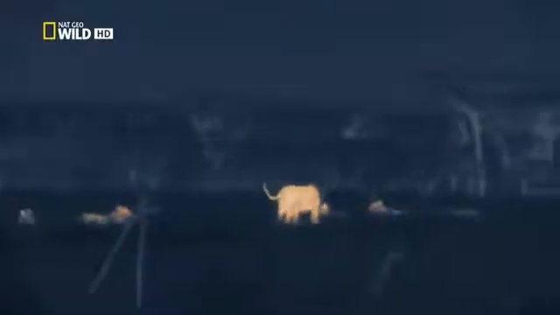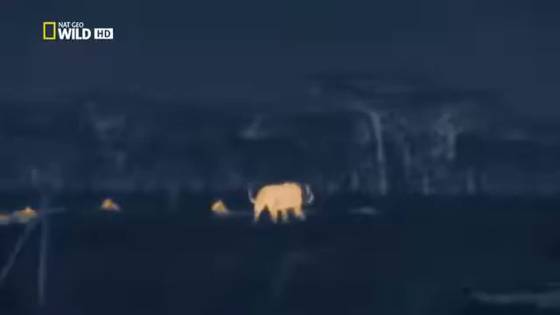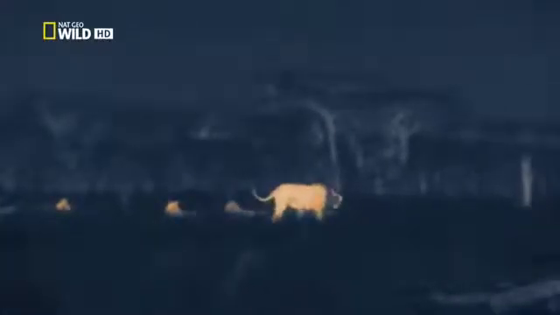Now one of the brothers is taking an unhealthy interest in his sister. The mothers are losing patience. The big male calls his brother to back him up.